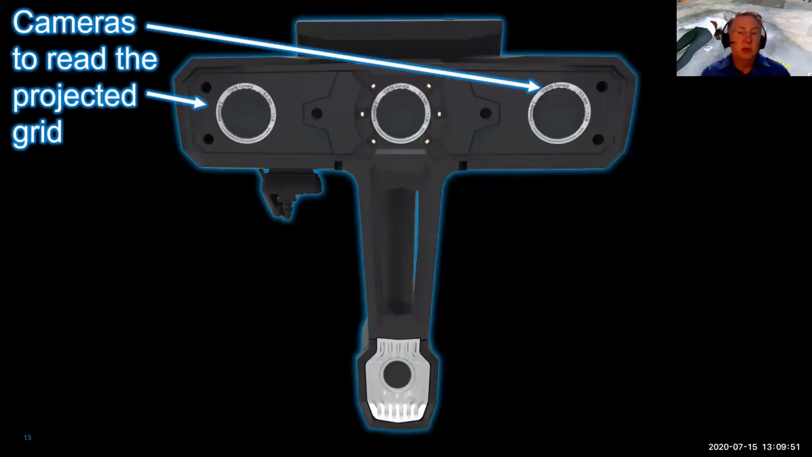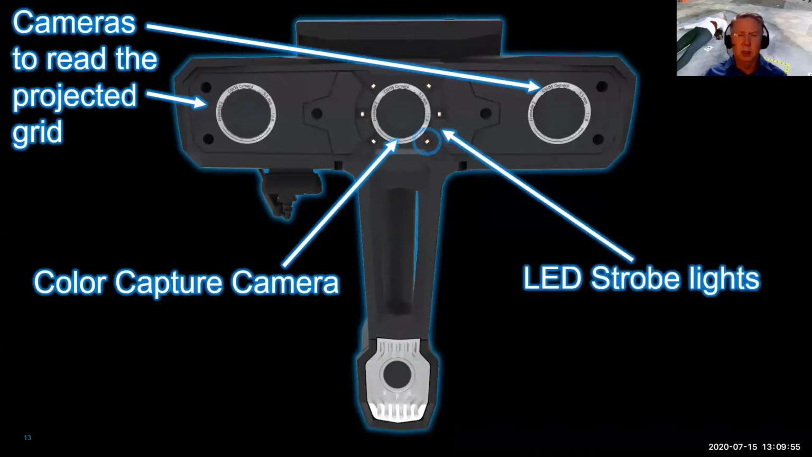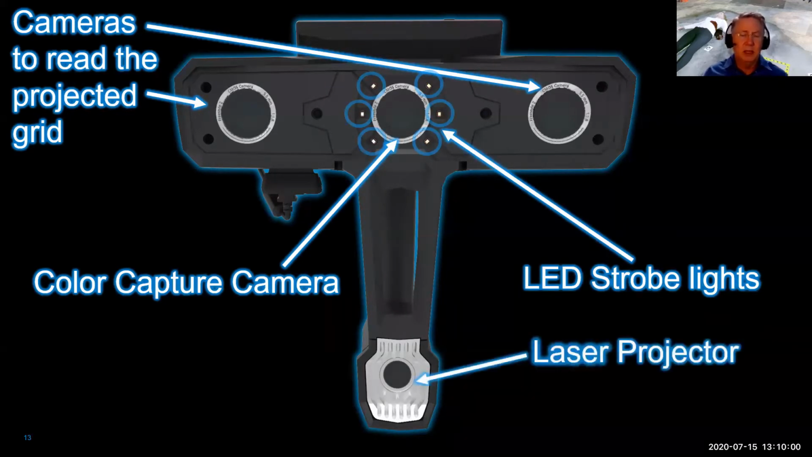So a couple other things about how it works. It is a structured light scanner, and what that means is we're actually projecting an array of dots onto the scene, and that's how we're actually determining where the device is in 3D space. So there's 2 cameras that actually read that grid, and then we've got an integrated color camera we actually use to capture the frames, and then it's got 3 LEDs to strobe and help to illuminate your scene.